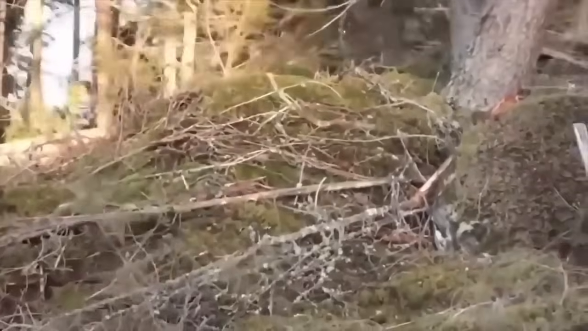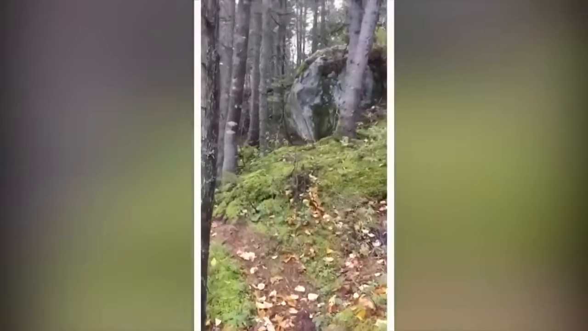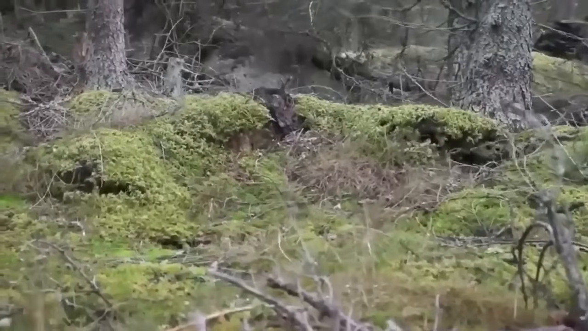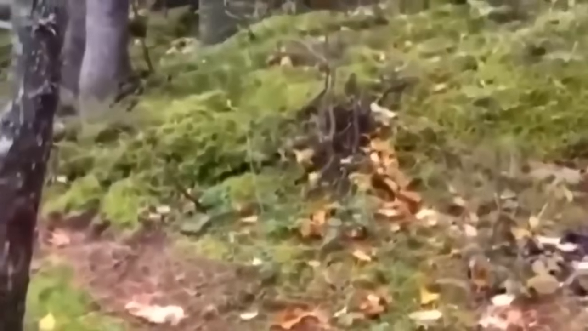This happens when the wind is strong and the ground is loose. It can be pretty scary if you don't know what's going on. You might think the earth is going to swallow you up. It's definitely one of the craziest things ever caught on trail camera.